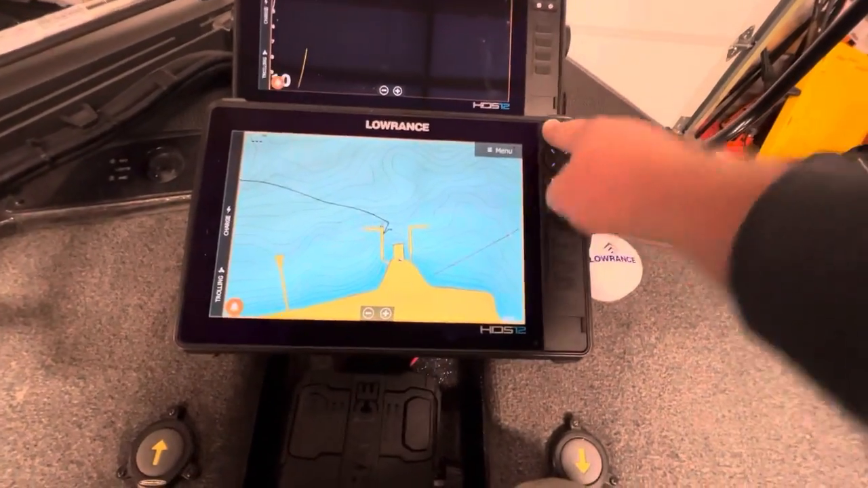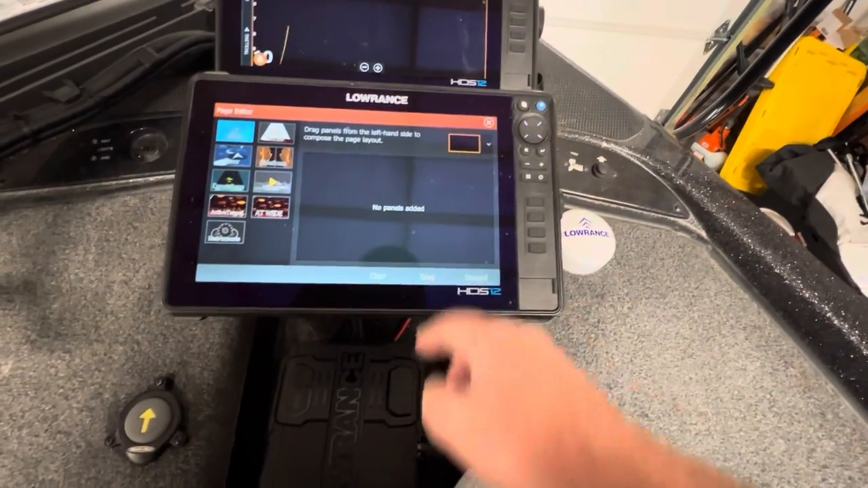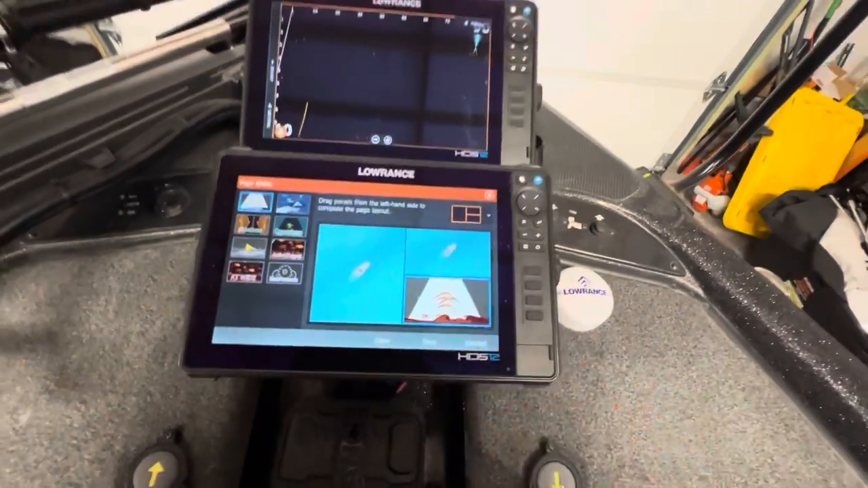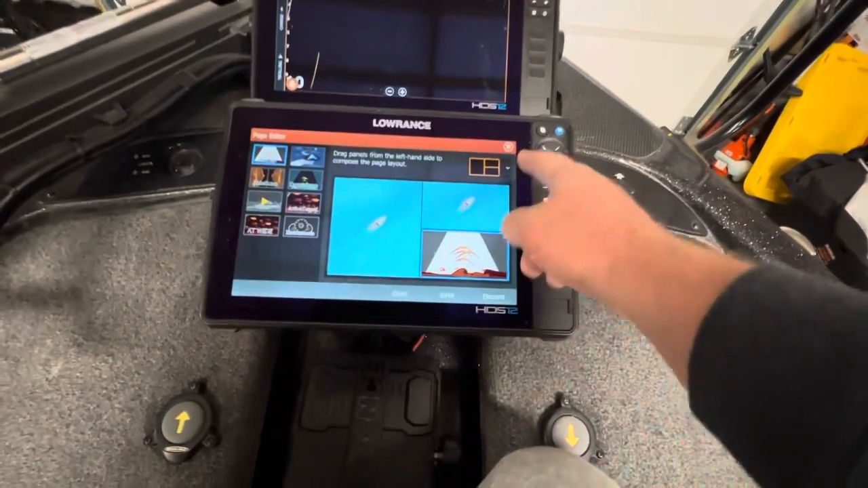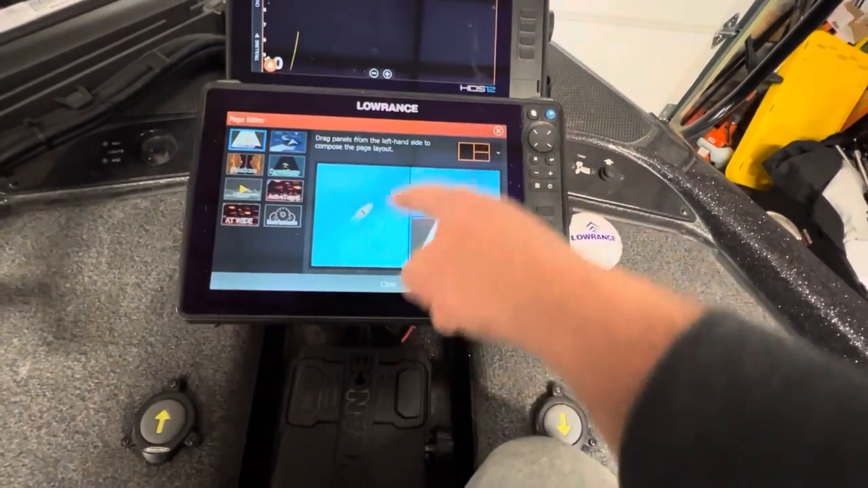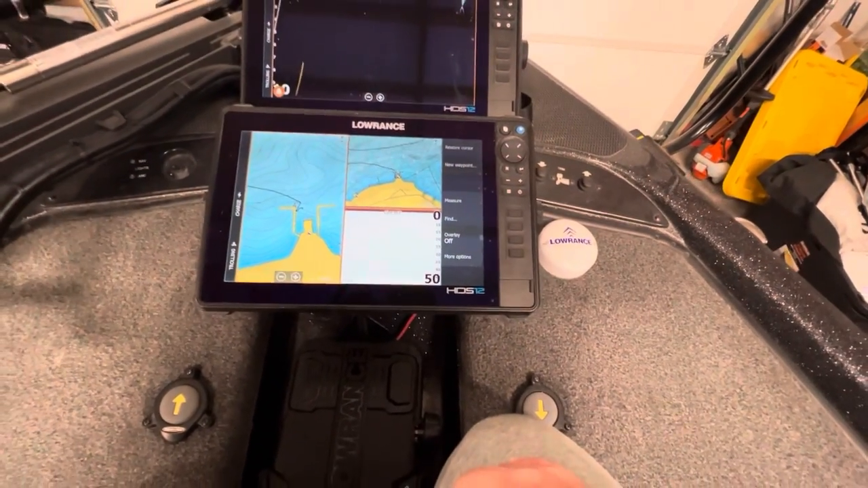All right, so what we're going to do is we're going to go to our pages. We're going to do a custom page here, and we're going to go ahead and do chart, sonar. That's the way I like it. And that's pretty much exactly how I like it oriented. So we're going to save that. There we are. We're right there.